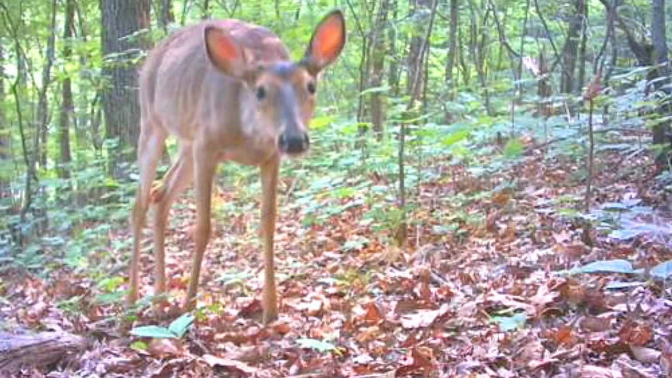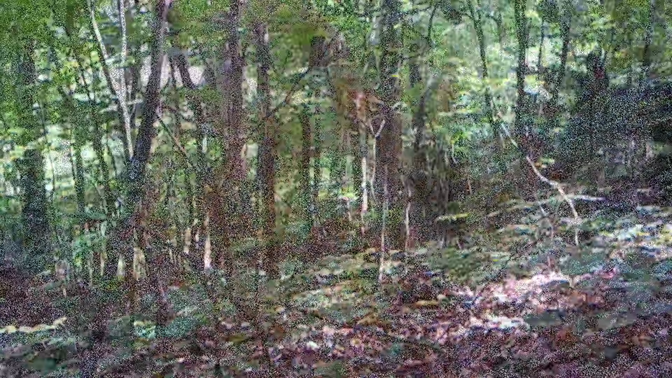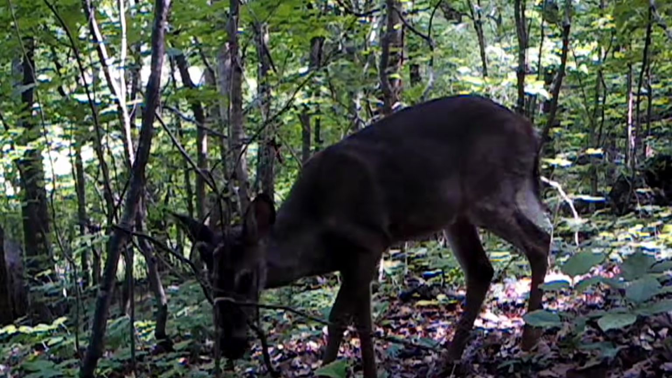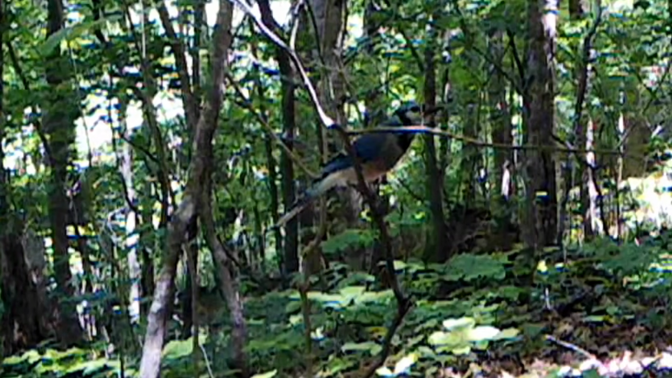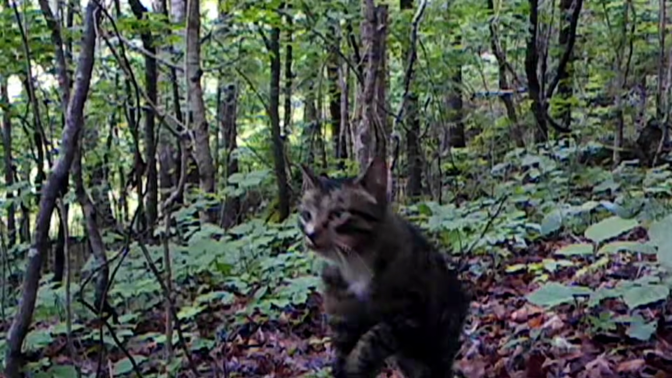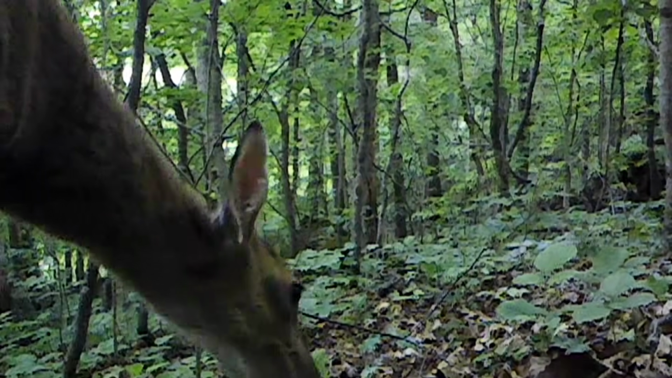And the deer, you can see the little young bucks here trying to grow their antlers back. And they love these dark woods. And the little birds too, they enjoy it. And there's an old feral cat moving through. They seem to be just everywhere in this ridge. But they're part of the food chain too.